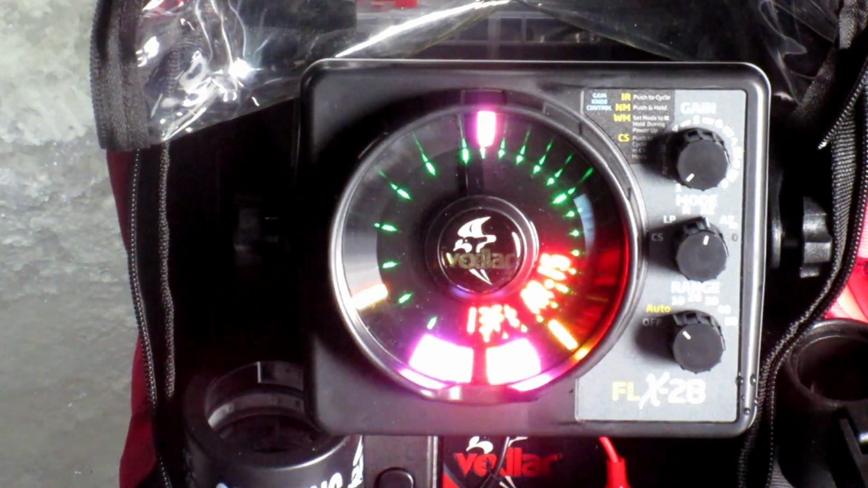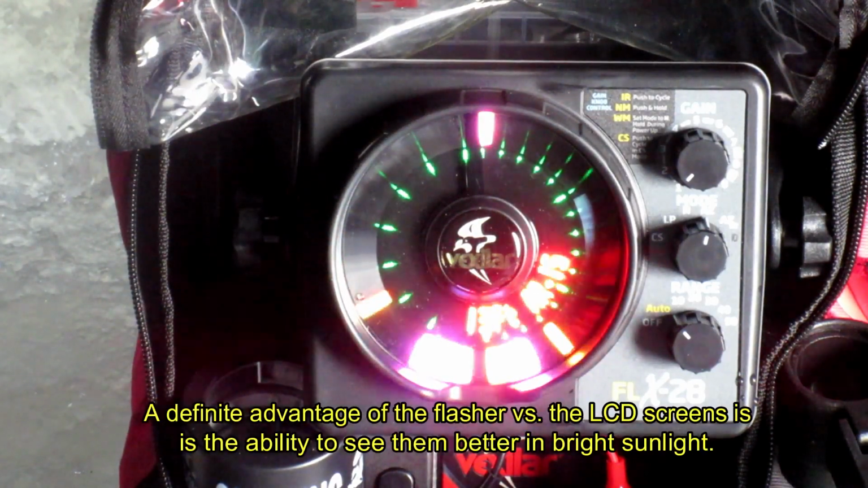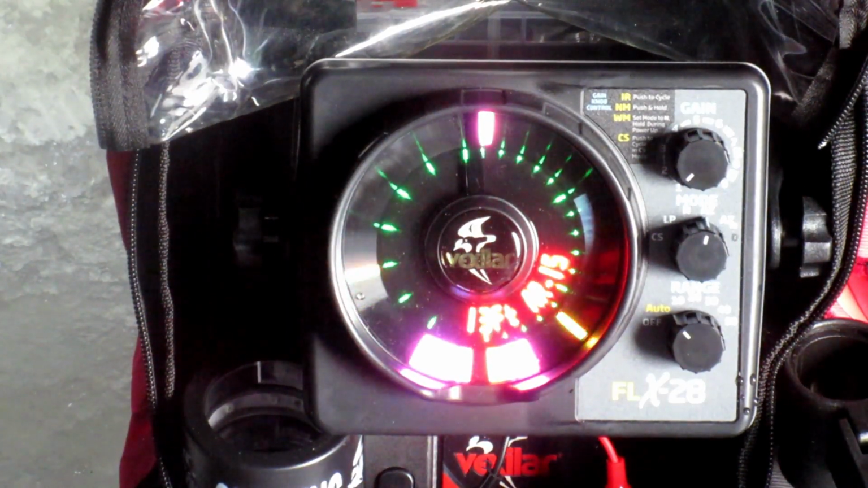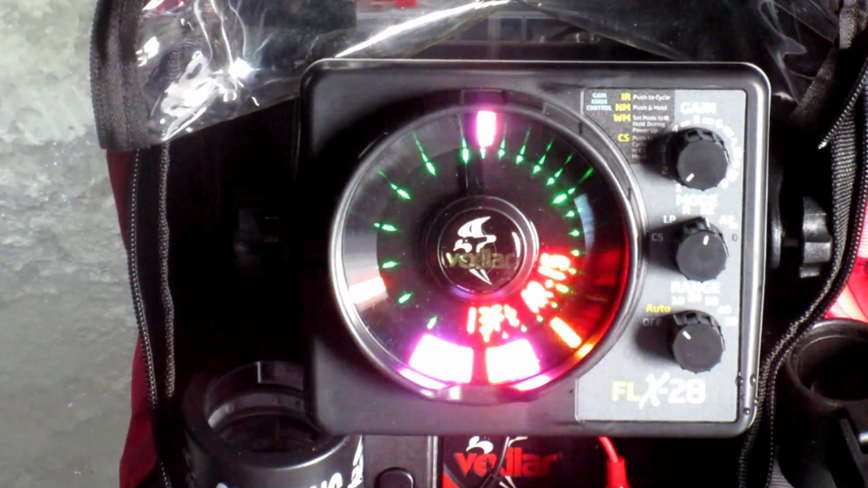So that's just kind of what the Vexilar screen looks like compared to the LCD screens. And you know, it's personal preference. All three of my units are very good. Again, I just got the Vexilar a couple weeks ago. I've had the Striker 4, this will be going on my 3rd year, and I've caught a ton of fish with it. The other Garmin unit, the CV73, I've caught a bunch of fish on that.